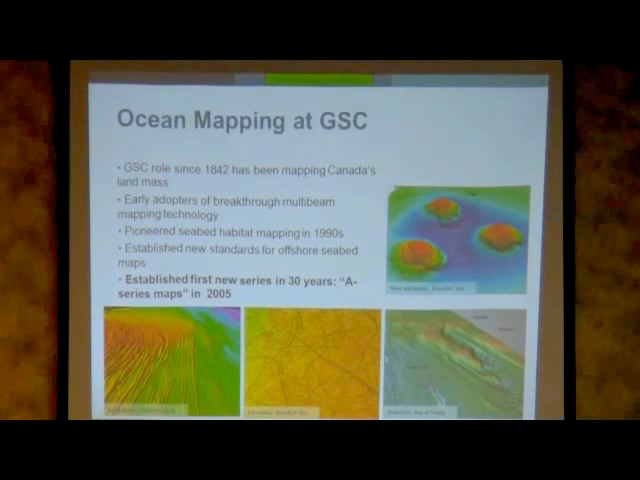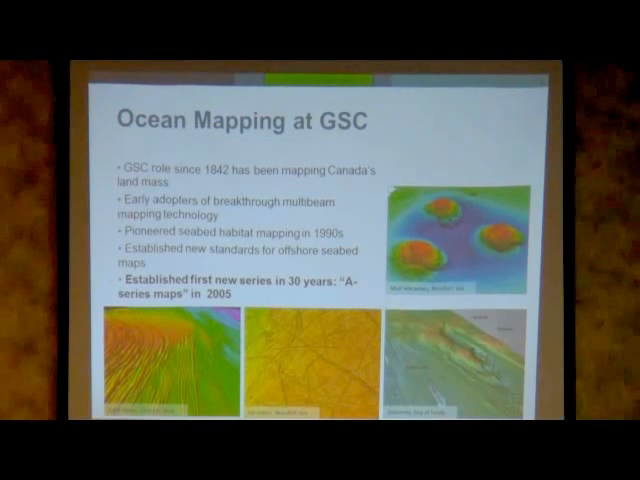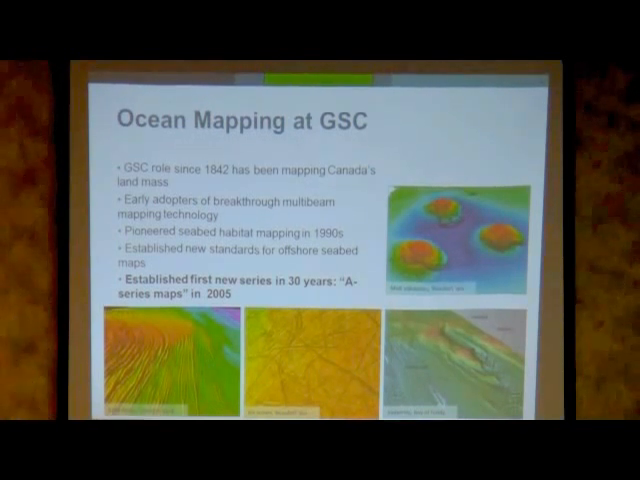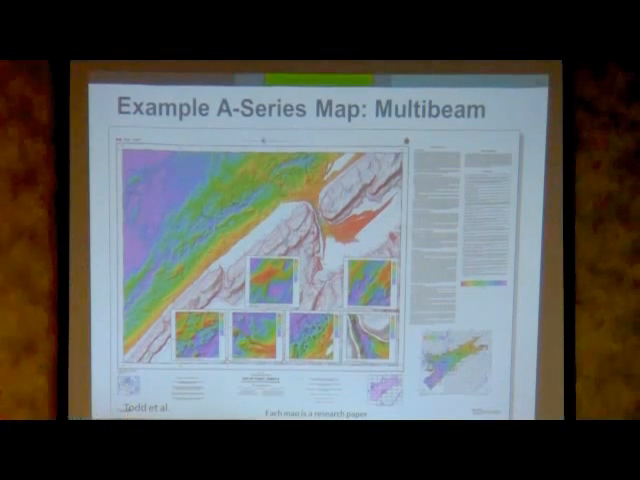The Geological Survey in general has existed for a long time, since 1842. It was mandated with mapping Canadian lands, onshore as well as offshore. Now, through this process of ocean mapping, we have established new types of maps, which are called A-series maps. These are 1 to 50,000 scale maps, which present, basically, a research paper. So this is an example of multibeam bathymetry.